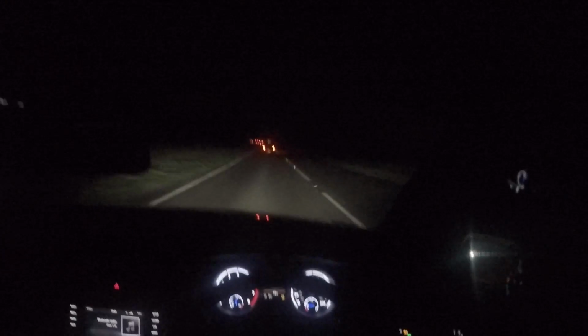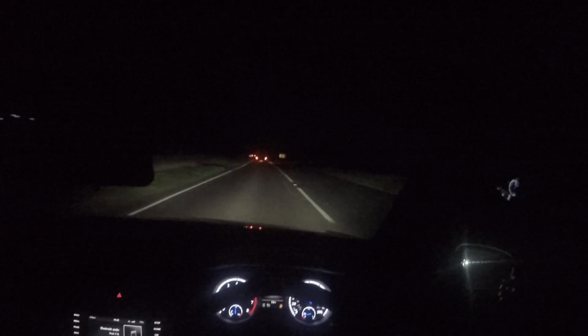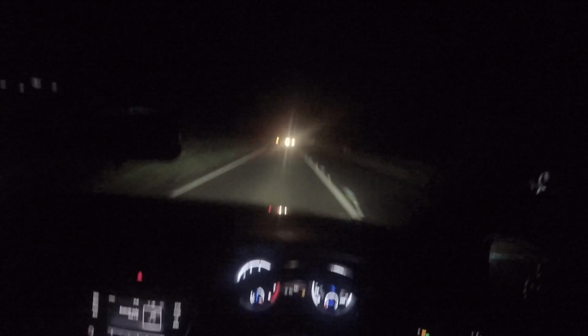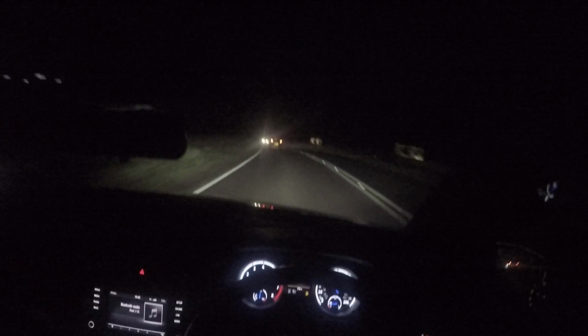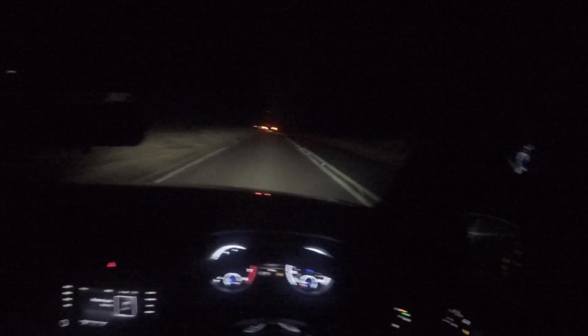But most of the time the car is very, very sure-footed when it's pushing on, and I wanted to do this video when it was dry so I could go around a roundabout or something and show you how much grip this car has actually got. So I might do a separate video on that once it clears up a little bit. But the car is really impressive, and from an owner's perspective, people are impressed with them.